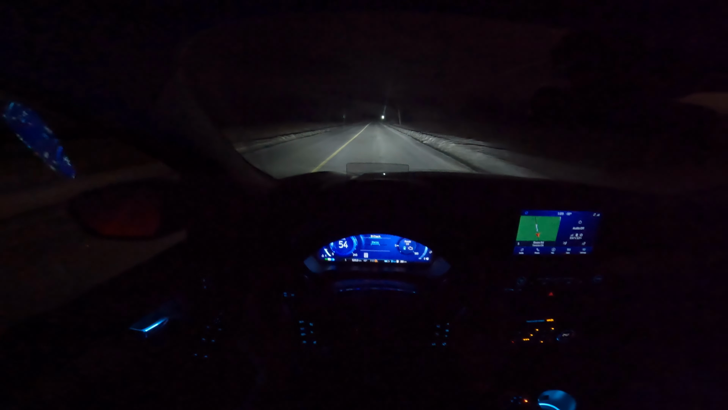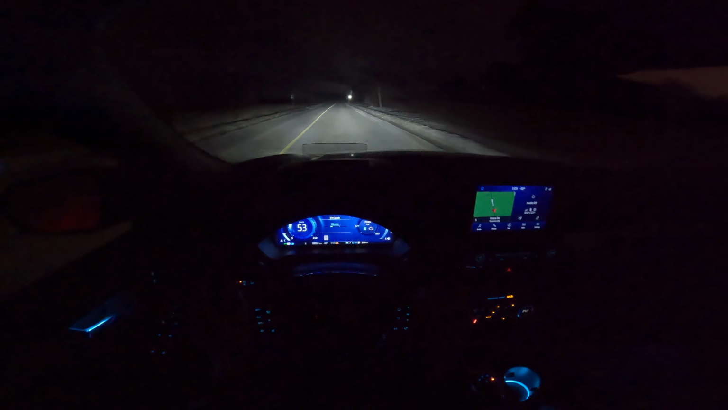Give you a bit of lights off footage just so you can see how it is actually to drive at night.